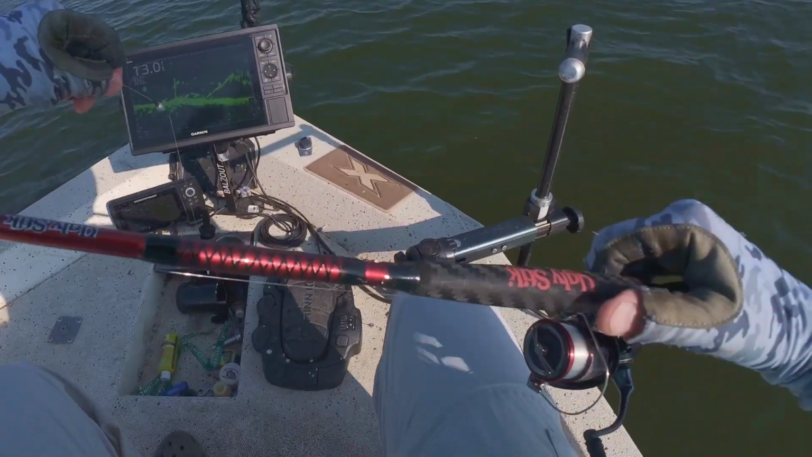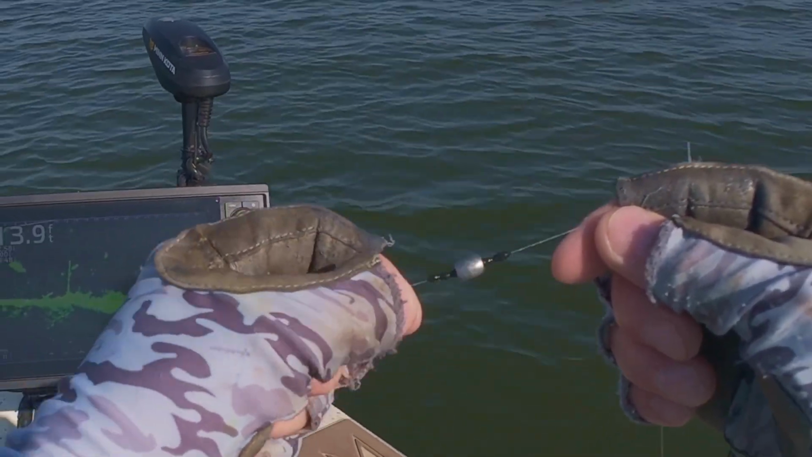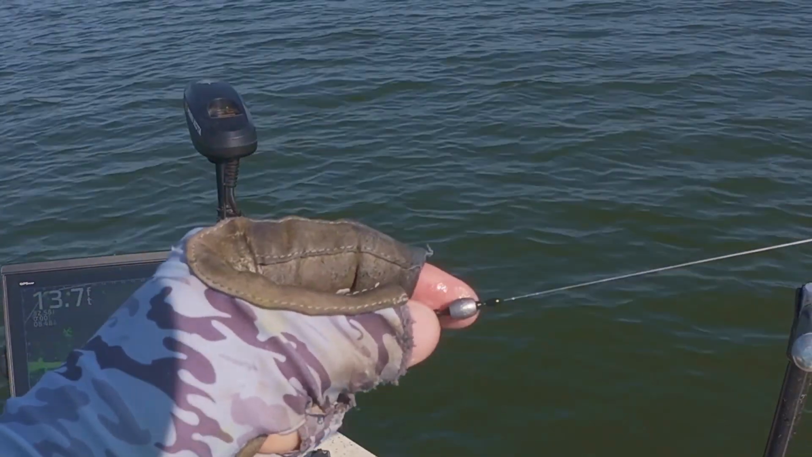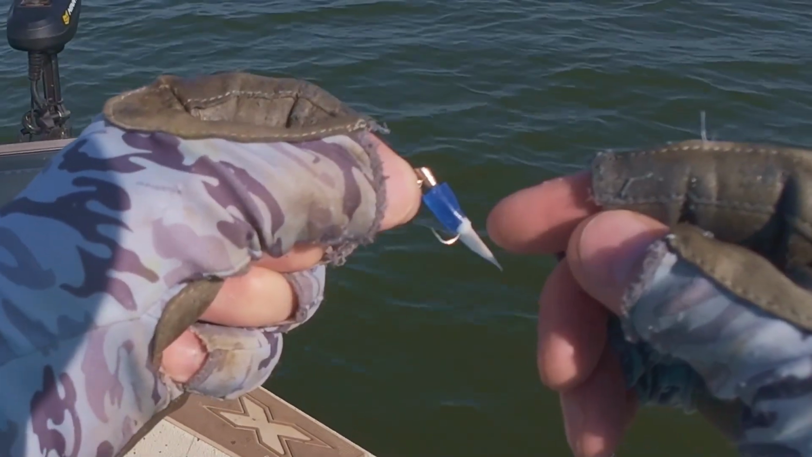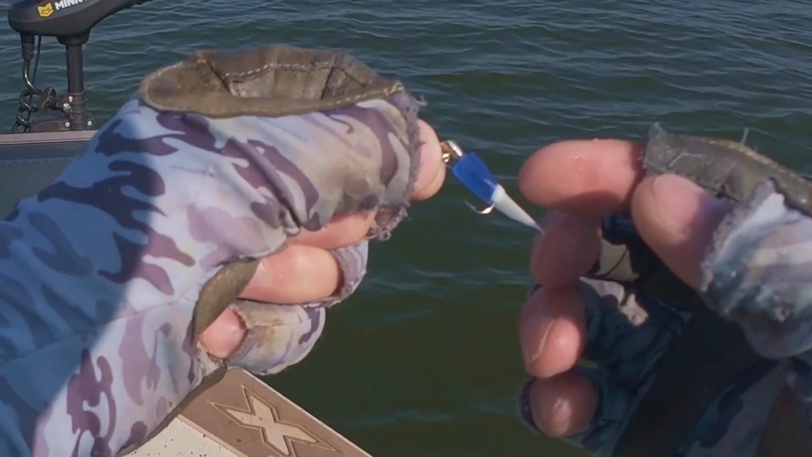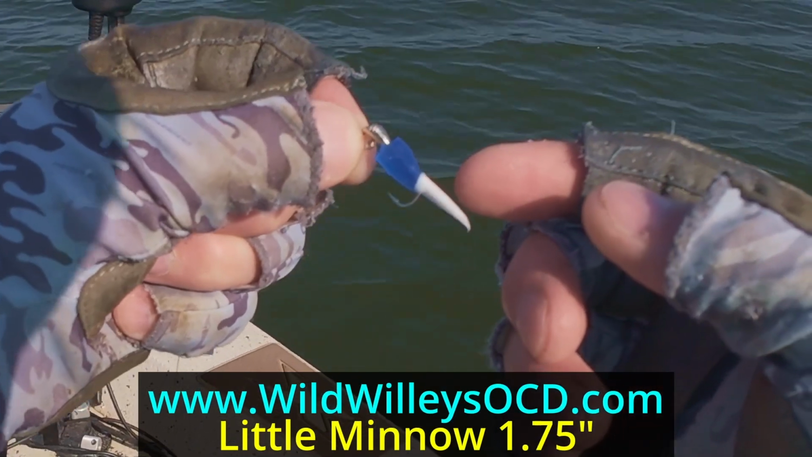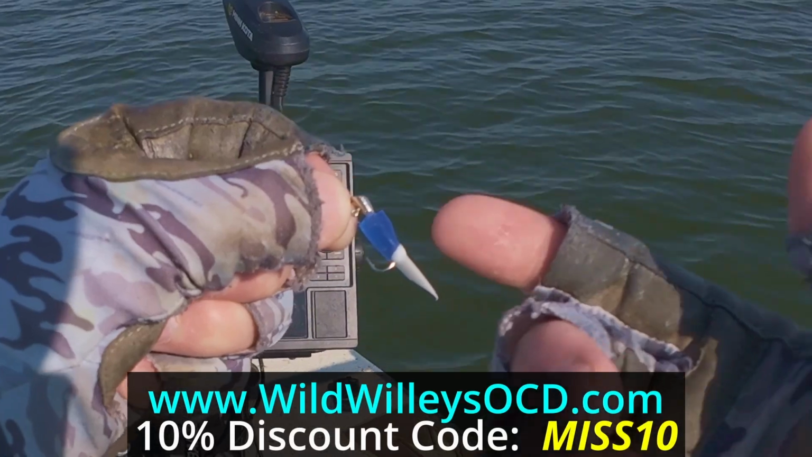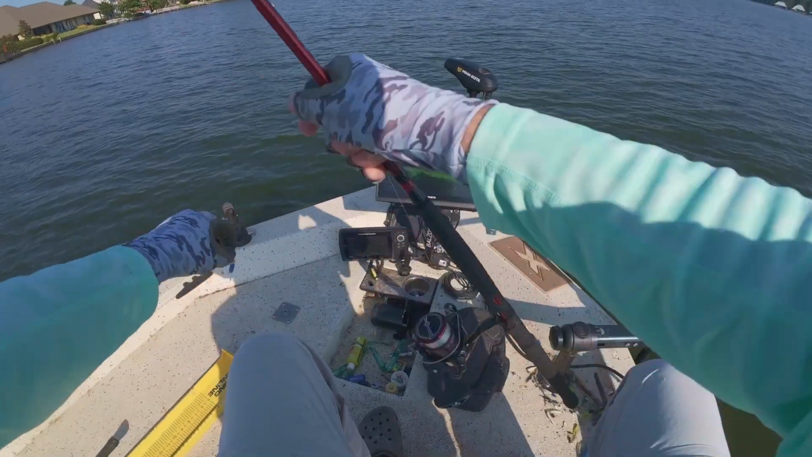And a key thing for fishing these brush piles, this is a 1/8 ounce slip sinker pegged. All you need really is a split shot. I like this because it shows up on the LiveScope a little bit better. I've got a little tiny 1/64 ounce Crappie Magnet jig head, nickel plated. And this blue and white Wild Willie's OCD little minnow. This is 1.75 inch. I just keep pinching off the head. I'll probably catch 5, 6 fish off one of these. I trim off the tail. That's the setup.